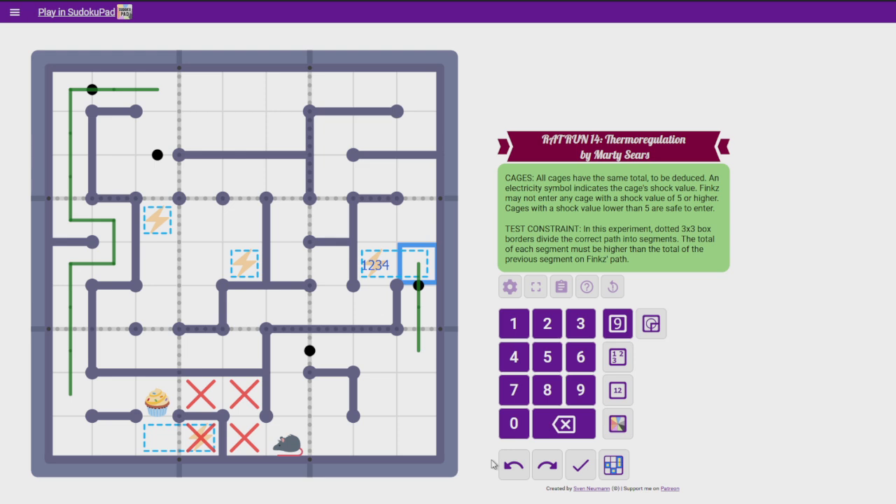This seems very empty somehow. There's not that much in this grid, and somehow this is going to give us a unique path. Which, I mean, it's always surprising when that happens in these rat run puzzles, but in this one in particular, I feel that's going to be very surprising. Can I figure out how many segments I can have? Maybe. Maybe not.